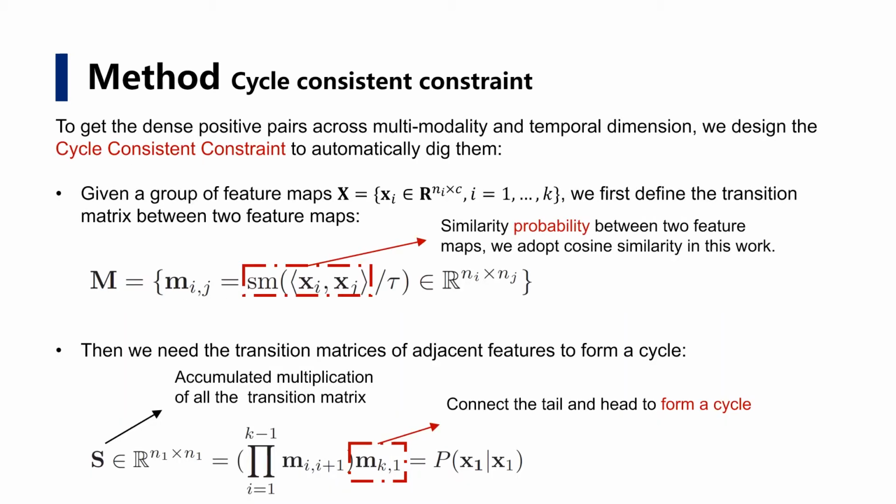To get the dense positive pairs across multimodality and the temporal dimension, we design the cycle consistent constraint to automatically dig them. The cycle consistency requires every pixel or point in the first feature map to travel through all the maps and get back to the map of itself. The travel process between two feature maps is formulated as a similarity transition matrix as the first equation shows, and we adopt the cosine similarity as our similarity function.